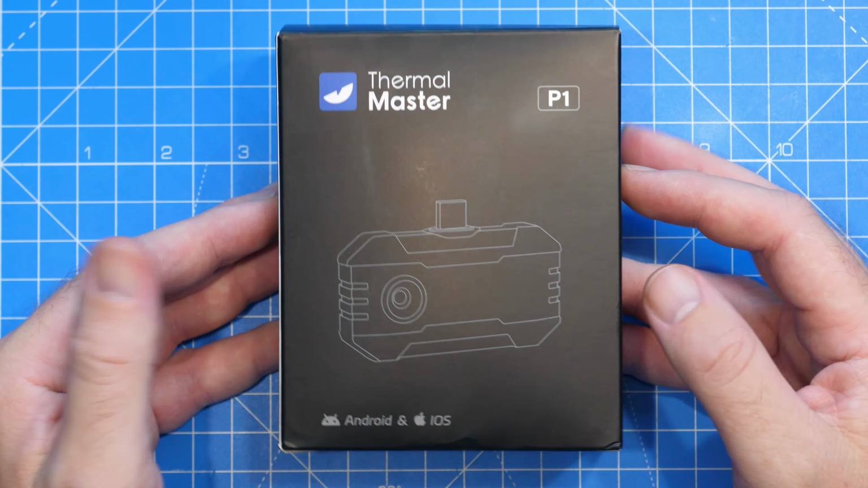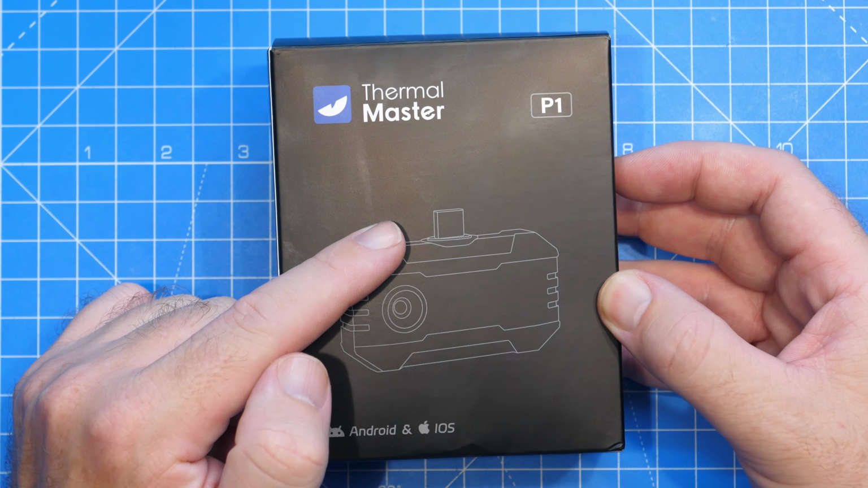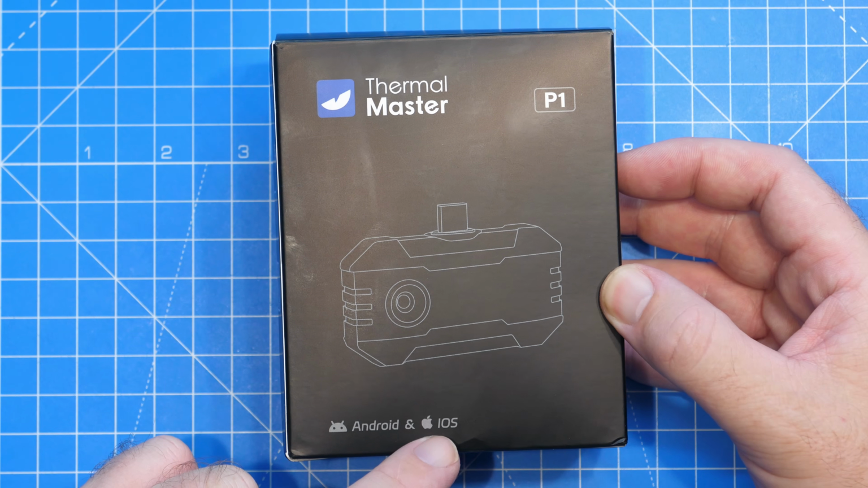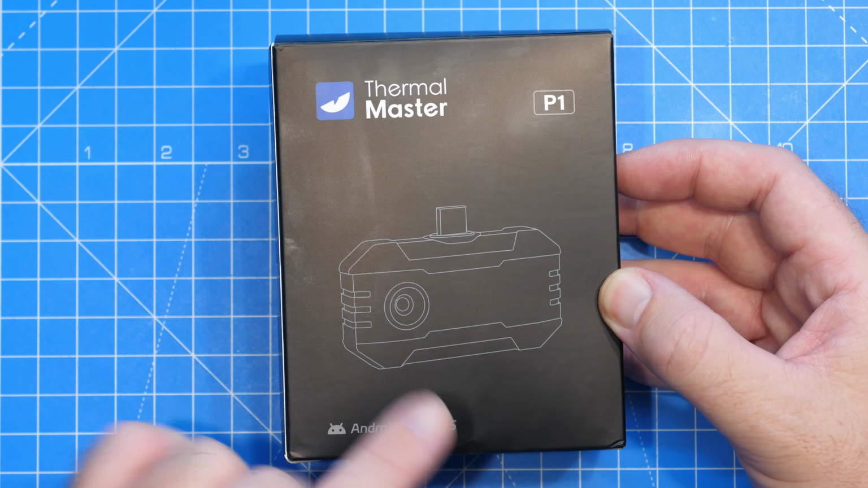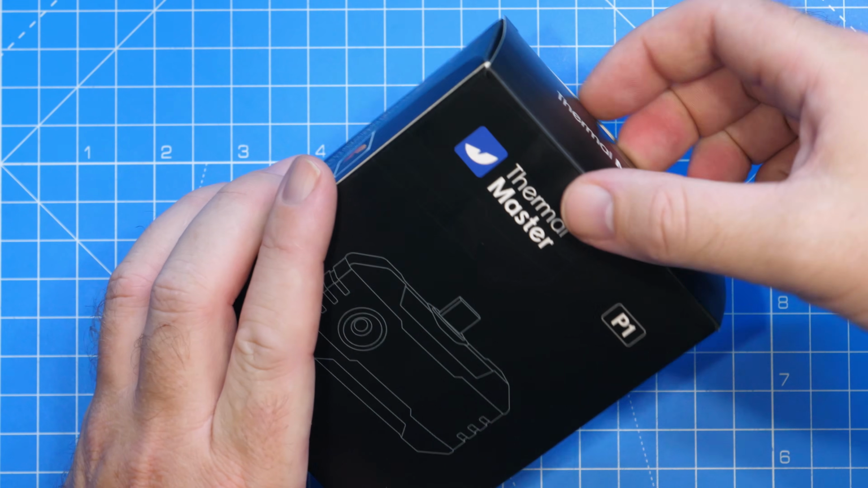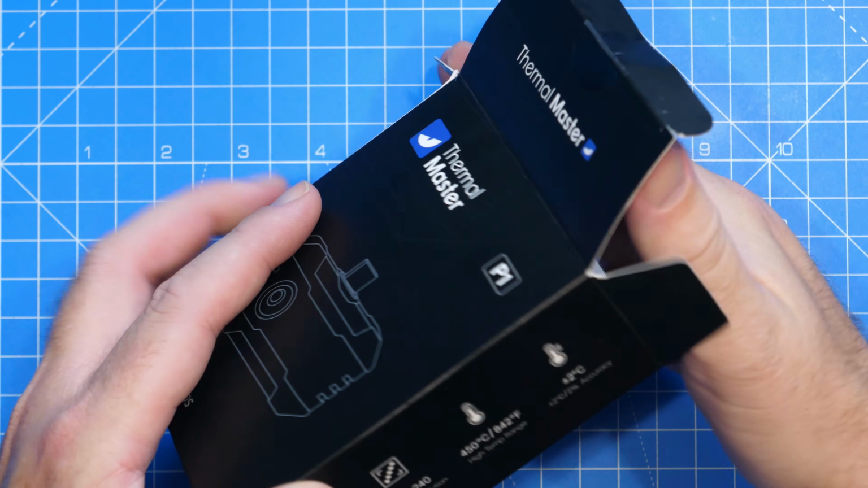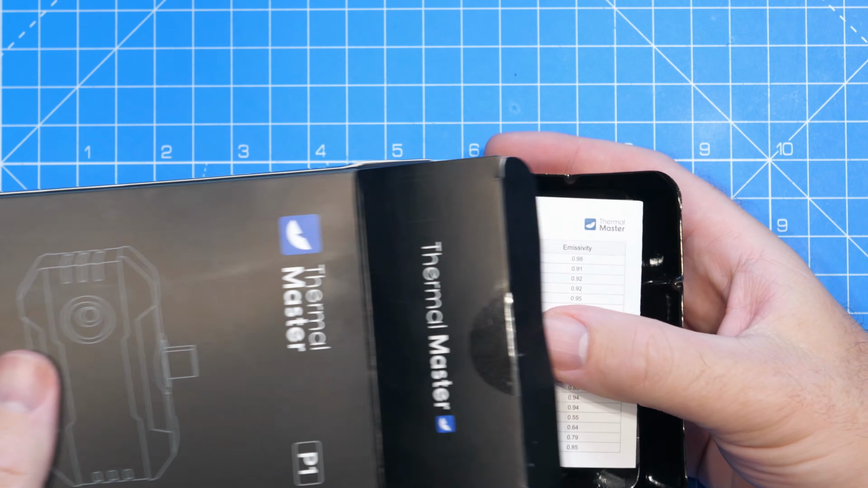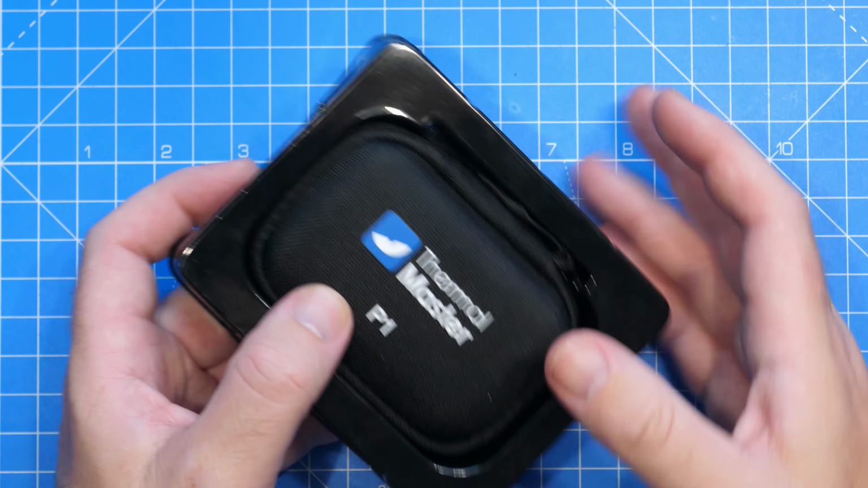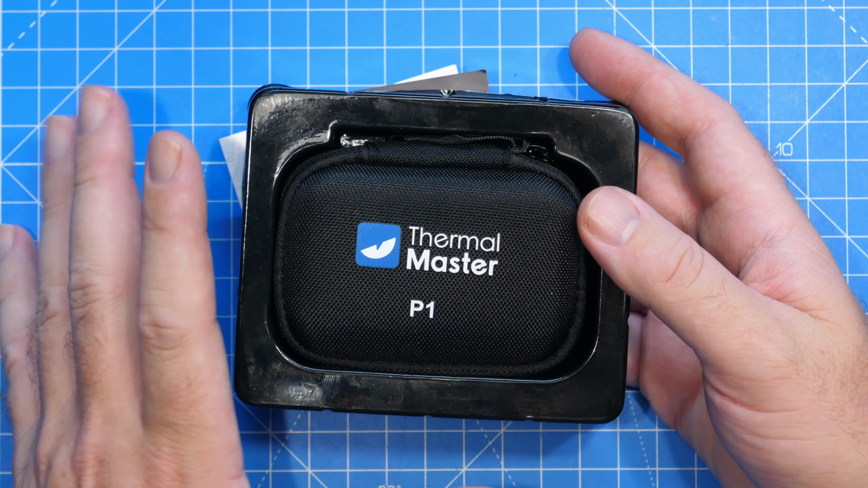So the P1 is a smartphone thermal camera. It has a USB-C connection on it, and it will plug into the bottom of either an Android or a USB-C compatible iOS smartphone and give you a thermal image. The P1 is one of the cheaper models that Thermalmaster make. As I've said, at the moment, this is currently on sale for $129, but its normal price is just $199, which is incredible when you look at it.